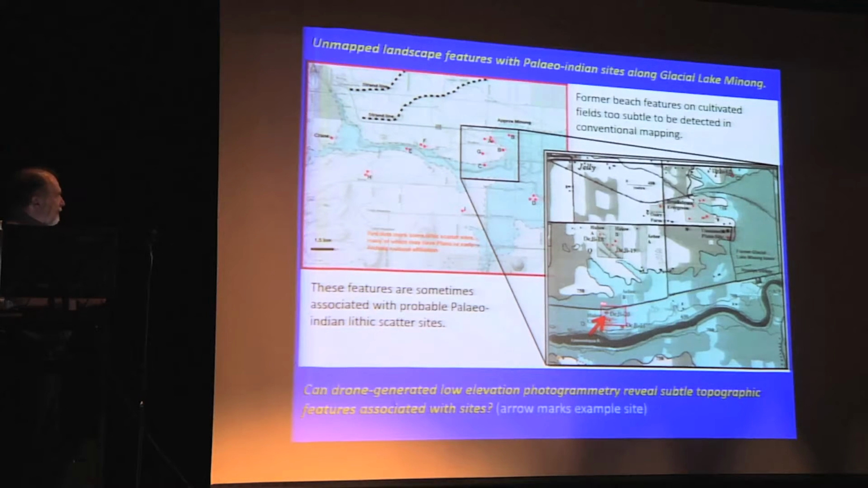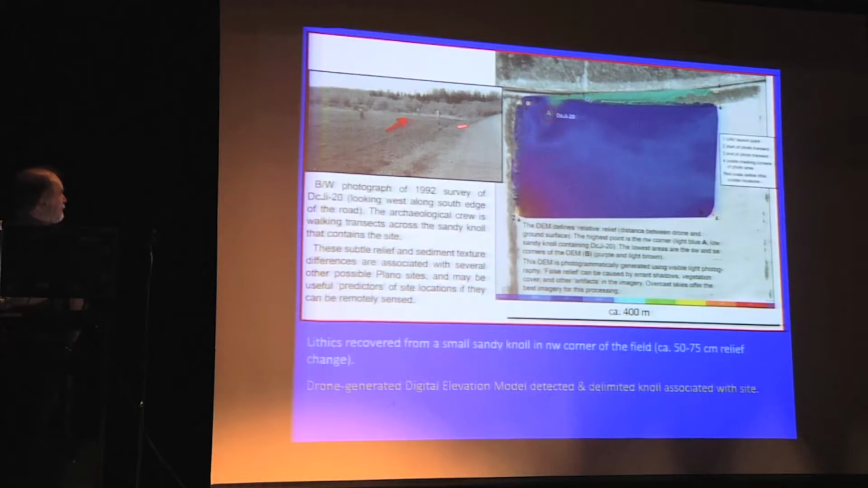So I thought, well, I'm going to fly one of those fields and see what I can come up with. So here is the knoll that is yielding the taconite debitage that I think is Paleo-Indian. It's no more than 40 to 70 centimeters above the floodplain surrounding it, and all of the artifacts are tightly clustered on that wee sandy knoll.